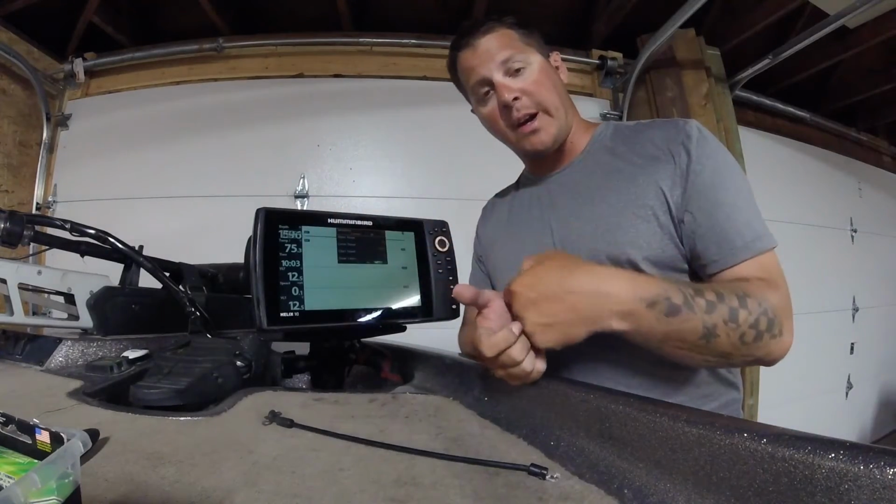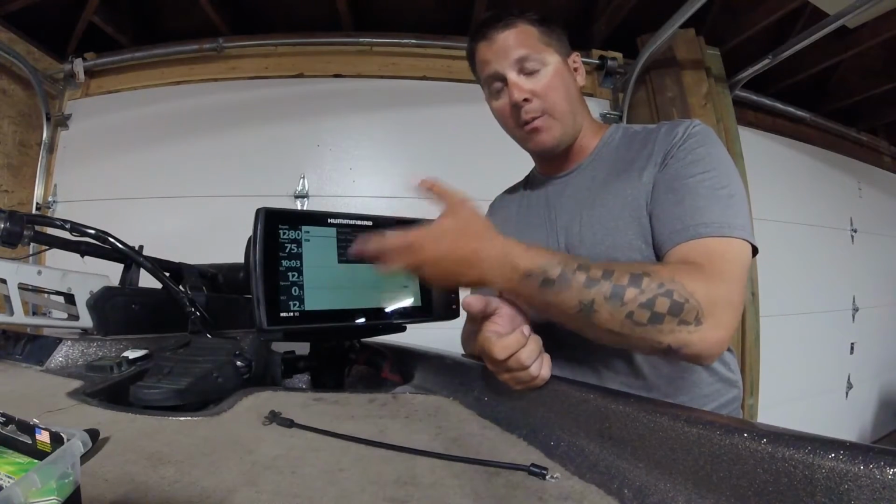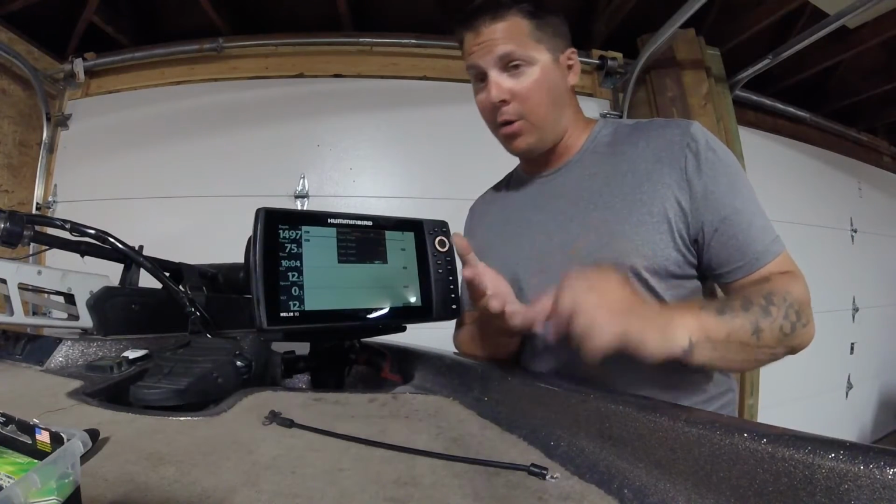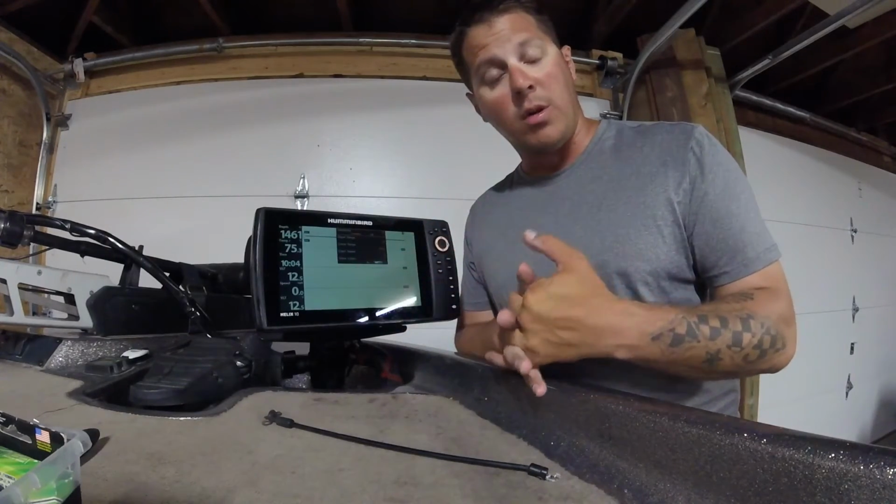Anytime I drop the trolling motor and go drop shotting, the first thing I try to do is mark my bait with it. That's how I adjust the sensitivity. So if I don't mark my bait, I up the sensitivity. I know that if I mark my bait, I will mark a fish. Sensitivity, like I said, will have to be adjusted in different water, different bays, different lakes.